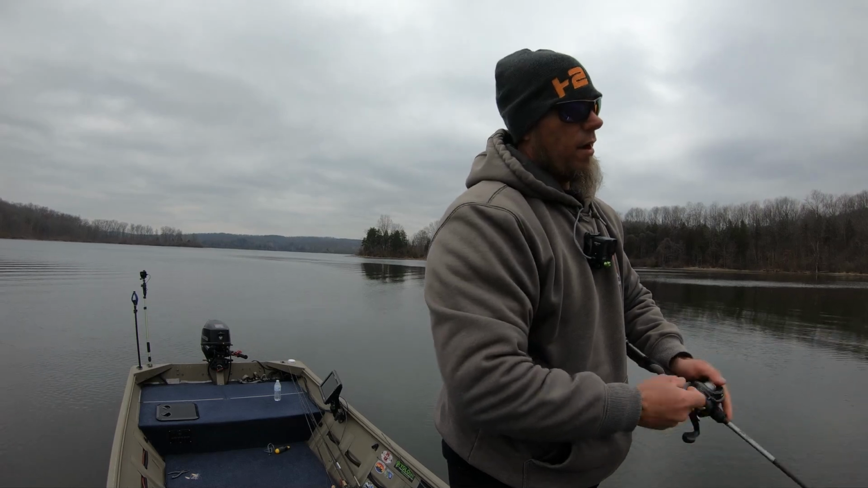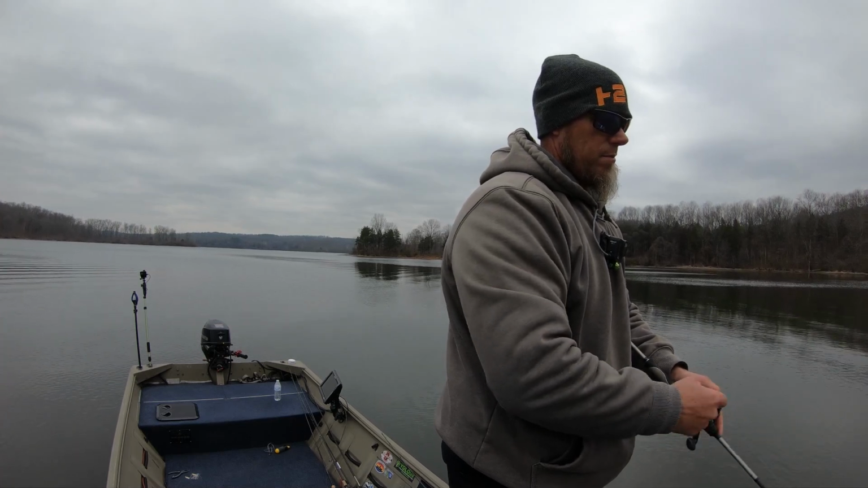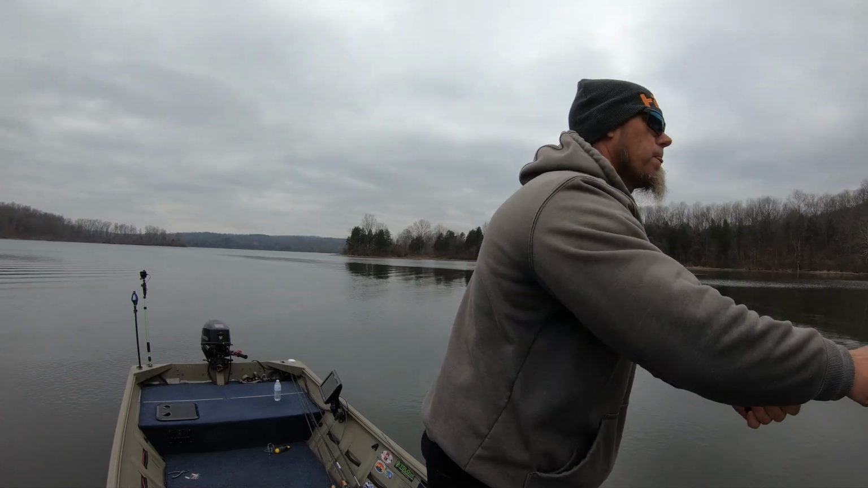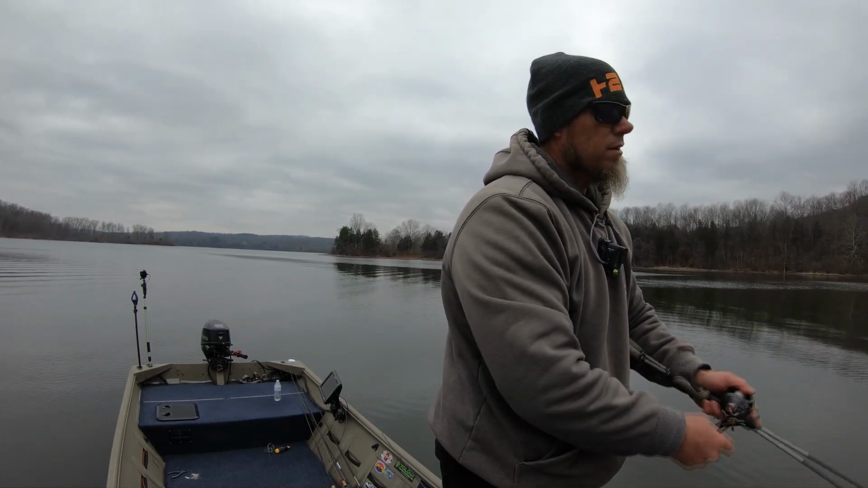It still casts like crap compared to the other jerkbaits. Maybe a little bit better than the original Rogue, but still not something you can just sling out there. There we go. Yeah, it's a little better. Let's see what it does.